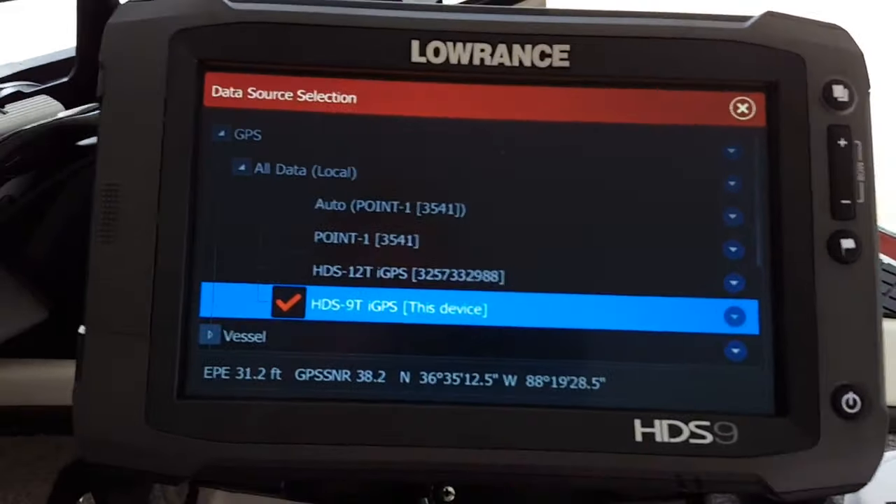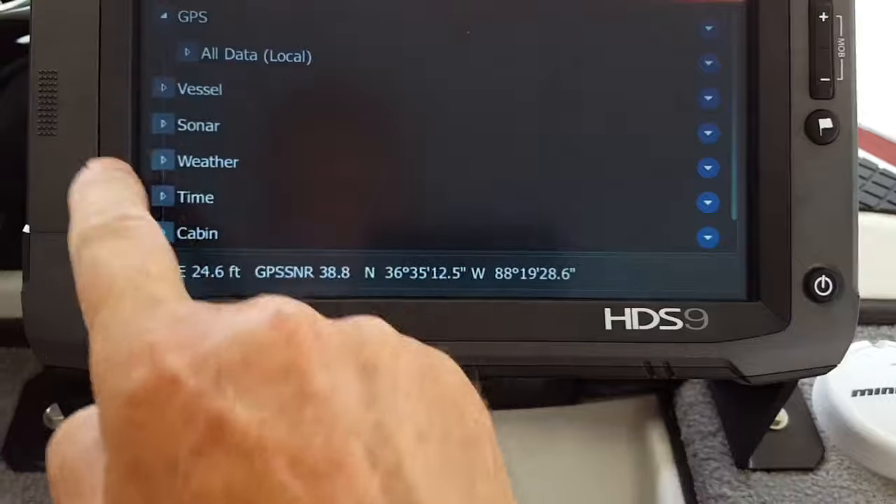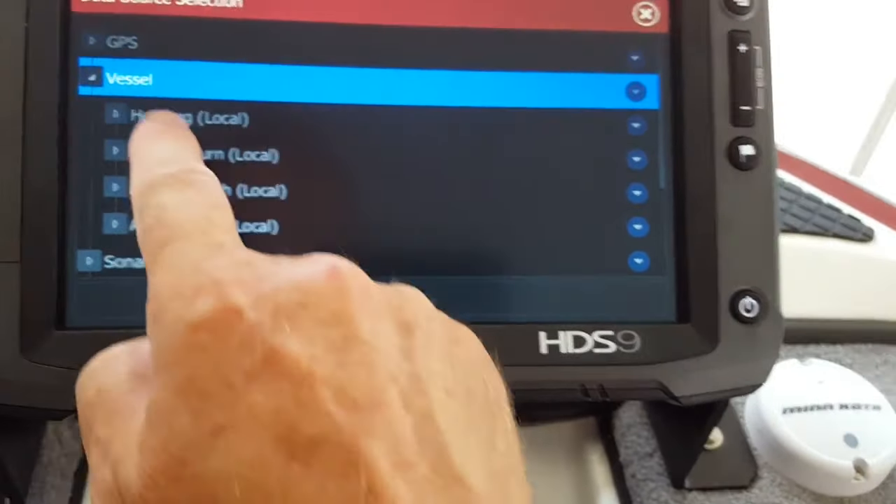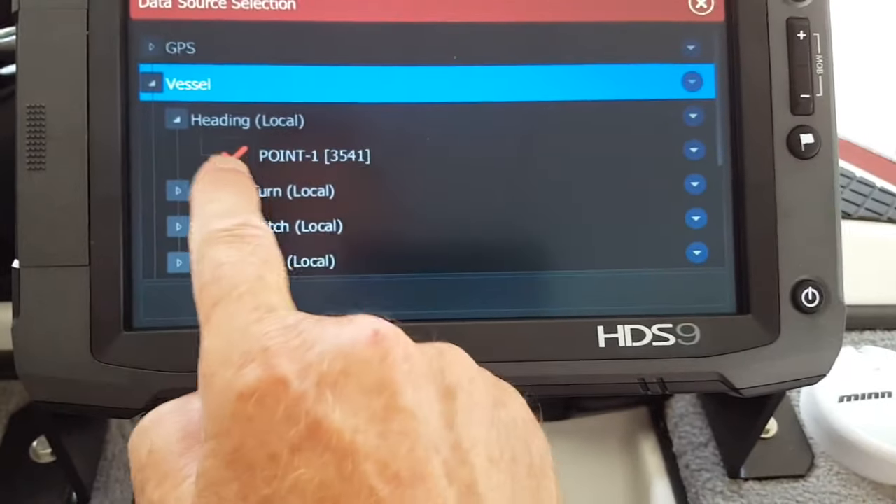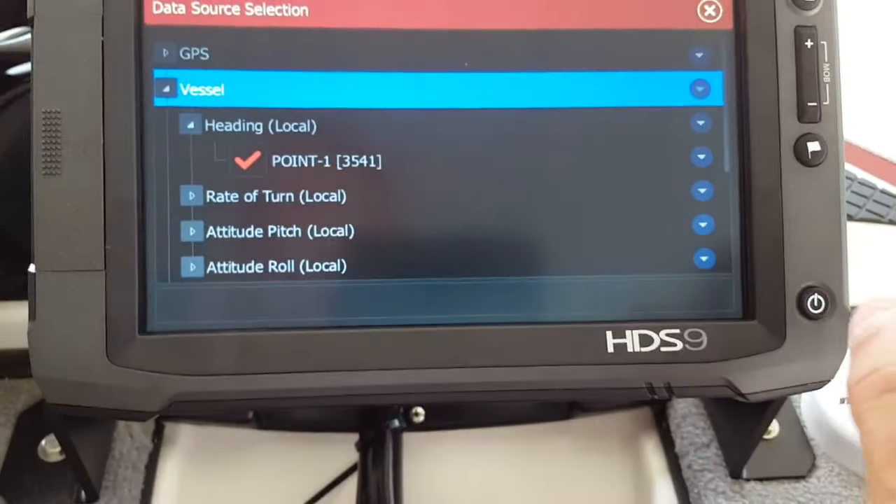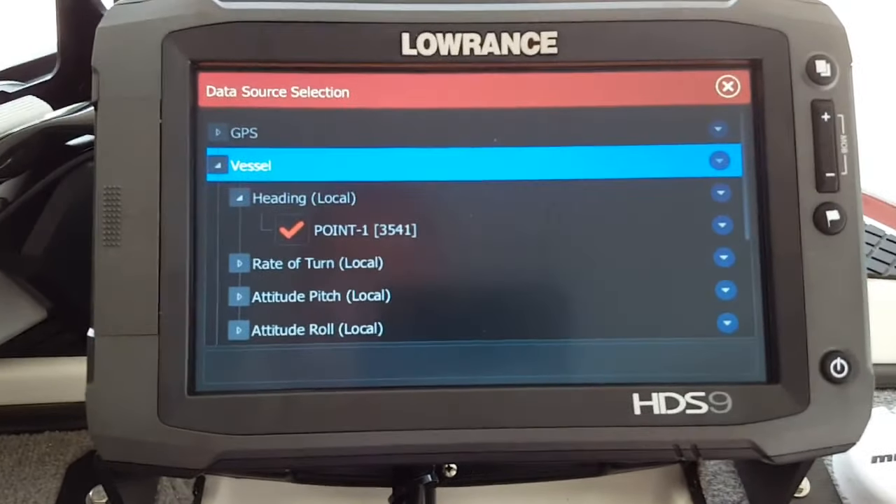So what I've done here is I've checked HDS 9. I make sure the setting is on local. Come back out, data sources, pop it. Now I'm going to come down here to vessel. You see where vessel settings are. I'm going to come over here, and you're going to see how I check these settings. It says heading, and I check Point-1, because what I want to do is run the magnetic variance settings off the Point-1